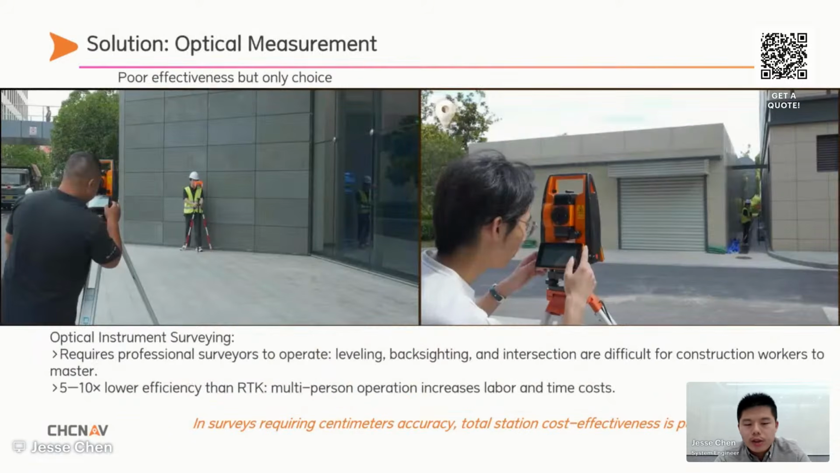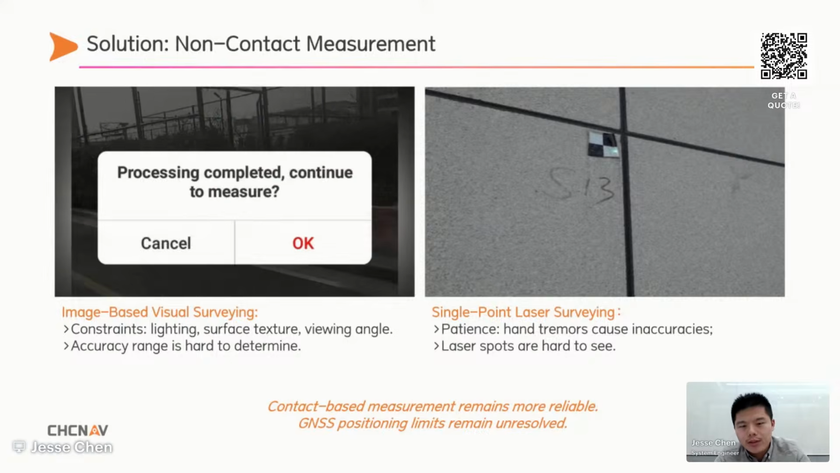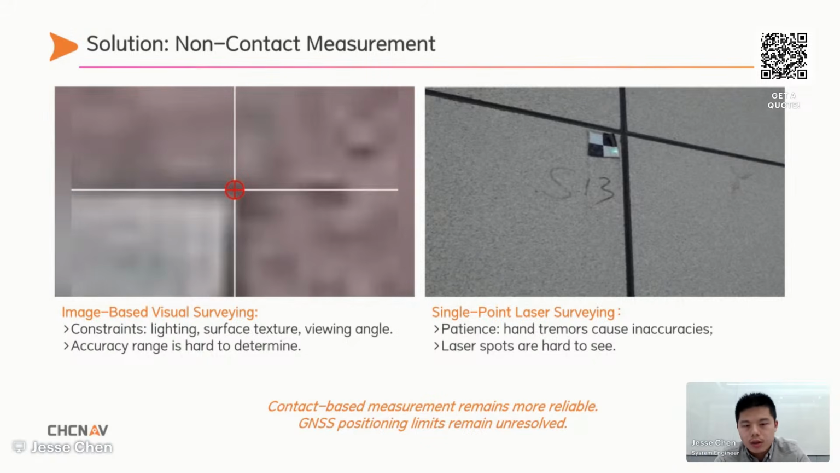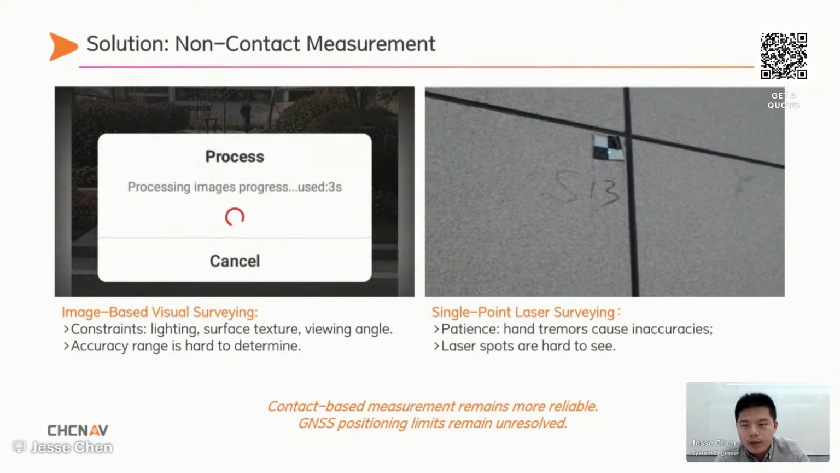So, faced with these challenges, we have a very traditional solution, the optical measurement, the total station. It's difficult to use and inefficient, but it remains highly reliable and the only trusted choice. And now we have some modern approaches, the non-contact measurement, the visual surveying and laser surveying.